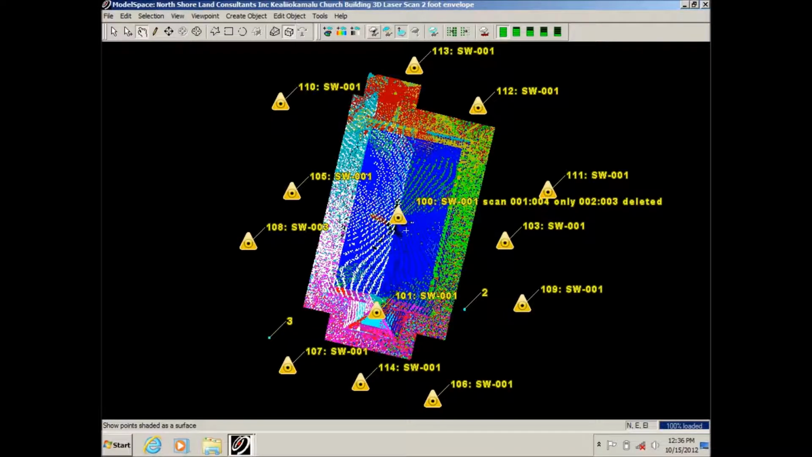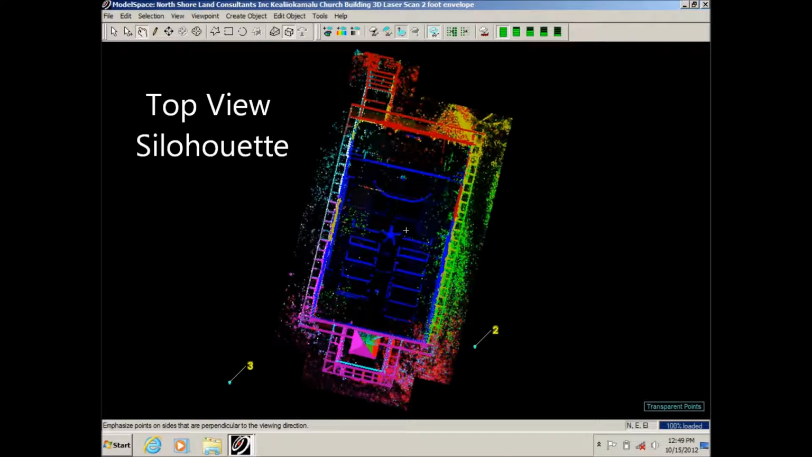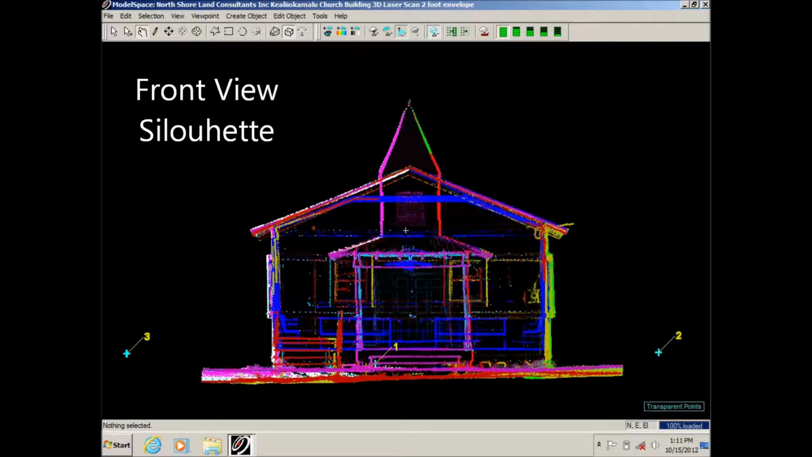Colors on these images indicate which scan position collected each of the 38 million data points. For instance, data points from position 113 are in red. Those from number 100 are blue. We registered the 13 individual scans into a single point cloud using the known backsite direct registration method. Registration was automatic, immediate, and above all, accurate.